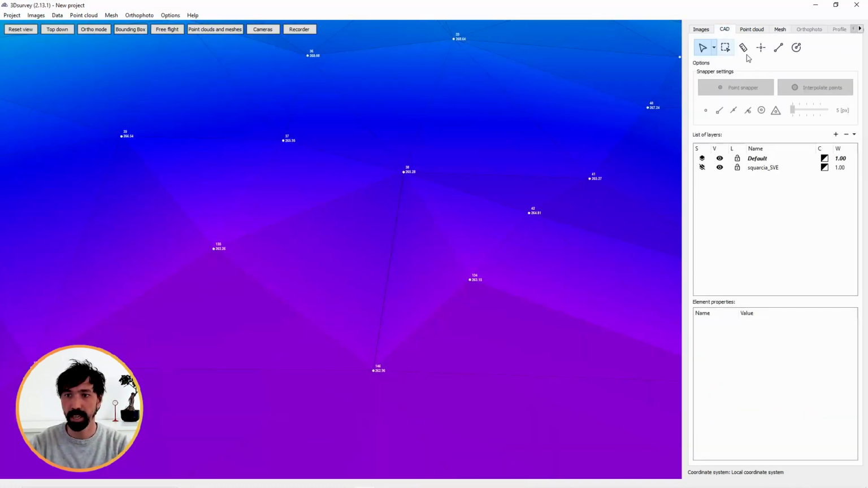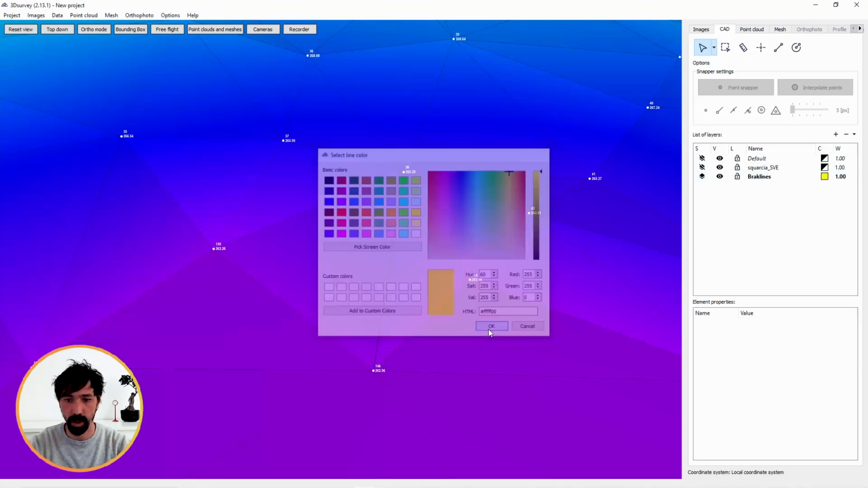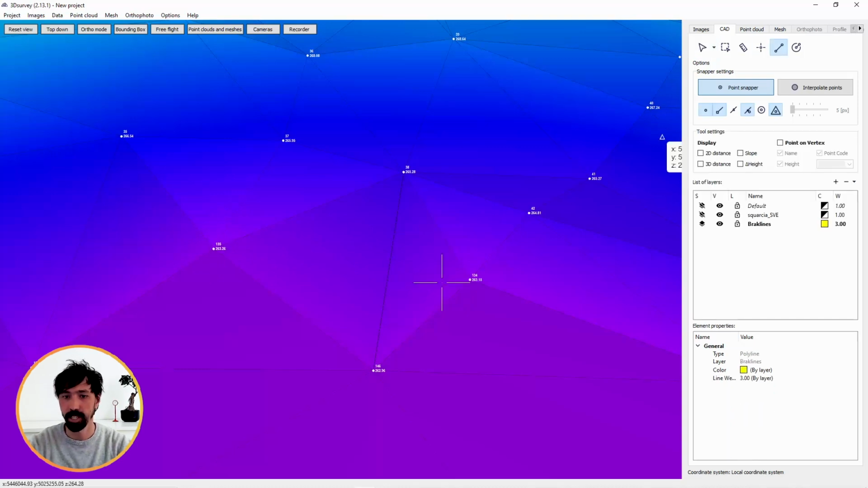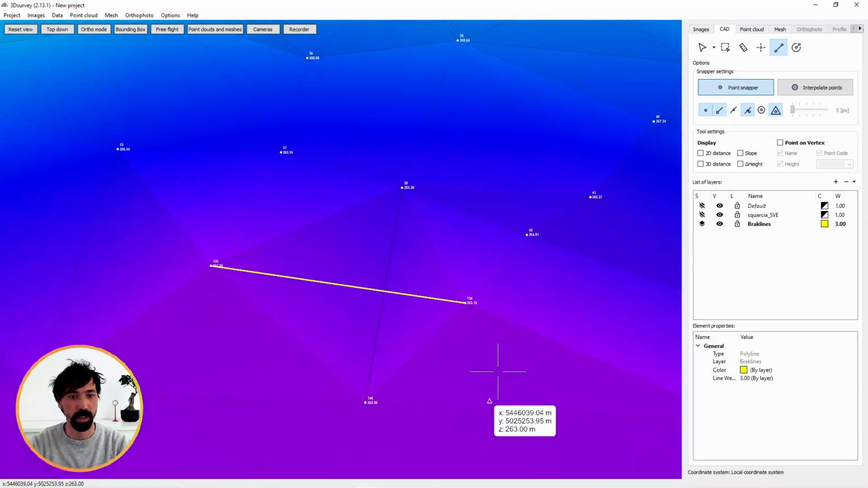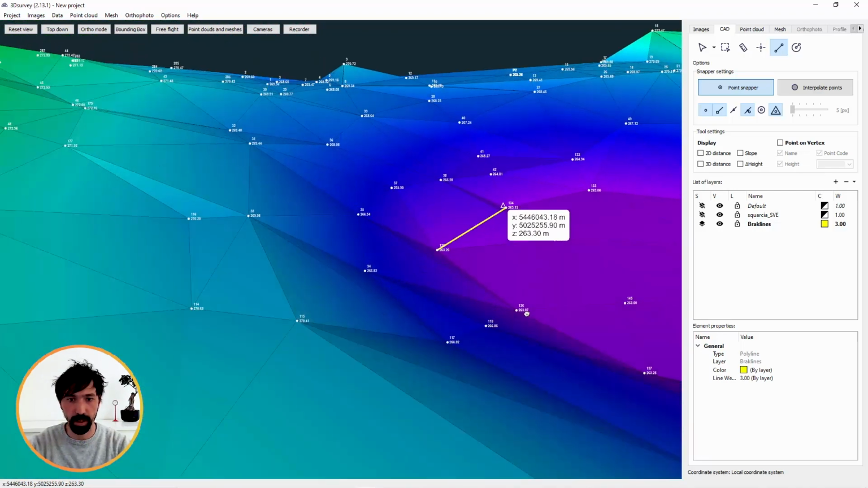So I'll go back to CAD, create a new layer, break lines, let's make the layer active, select my color, let's take the yellow one, nicely visible, increase the thickness, and now first I need to select my draw line tool and just connect those points with my break line. Let's see if I have another example here.